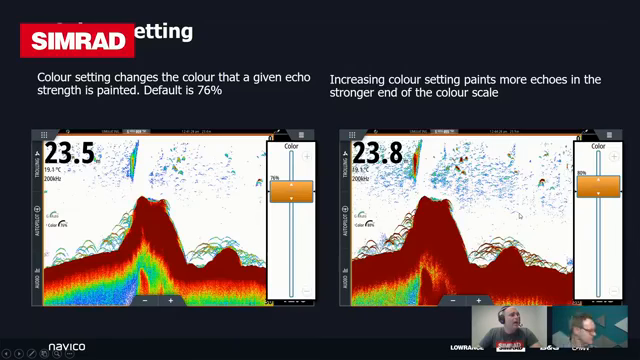If there's no questions on gain control, I'll move on to the color controls. So the way that I always recommend for someone to interact with the sounder or set it up is to start with gain and set it up so you've got a picture that you're comfortable with.